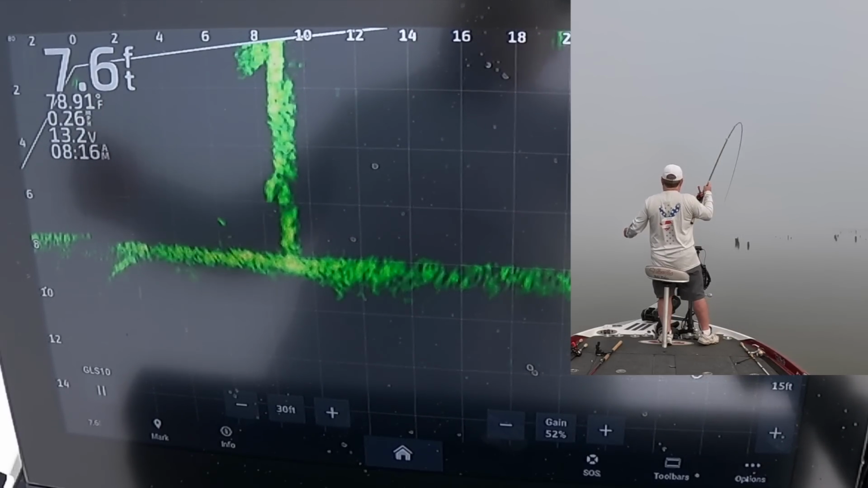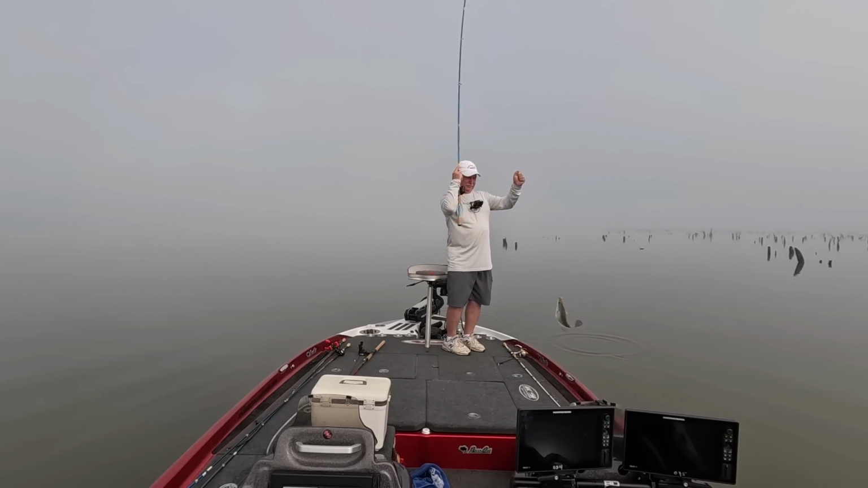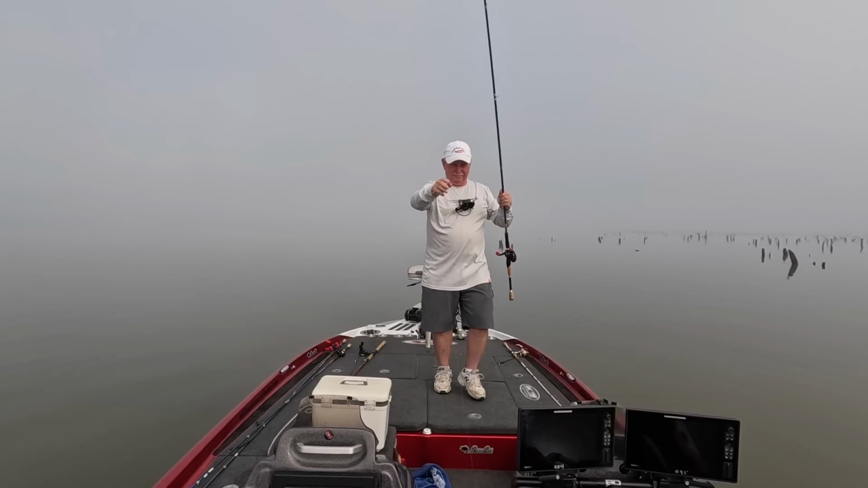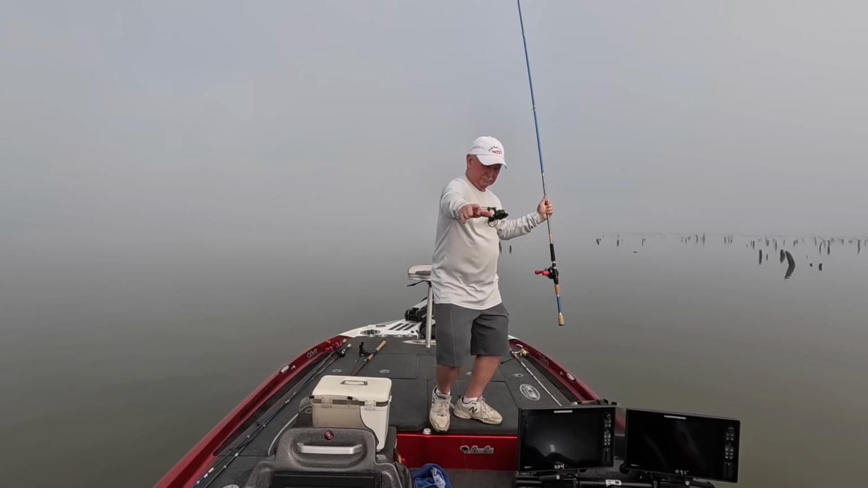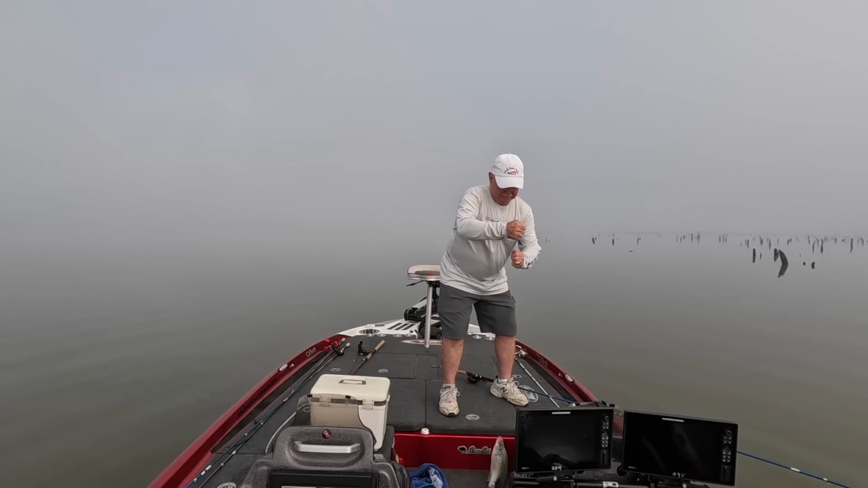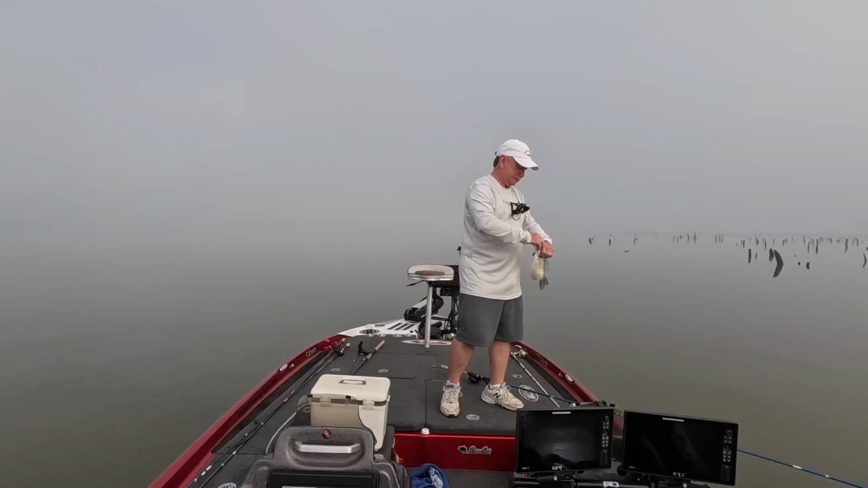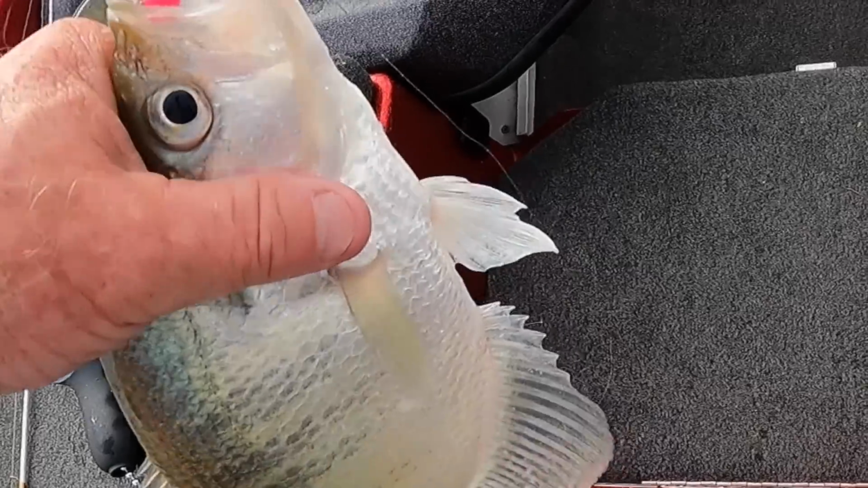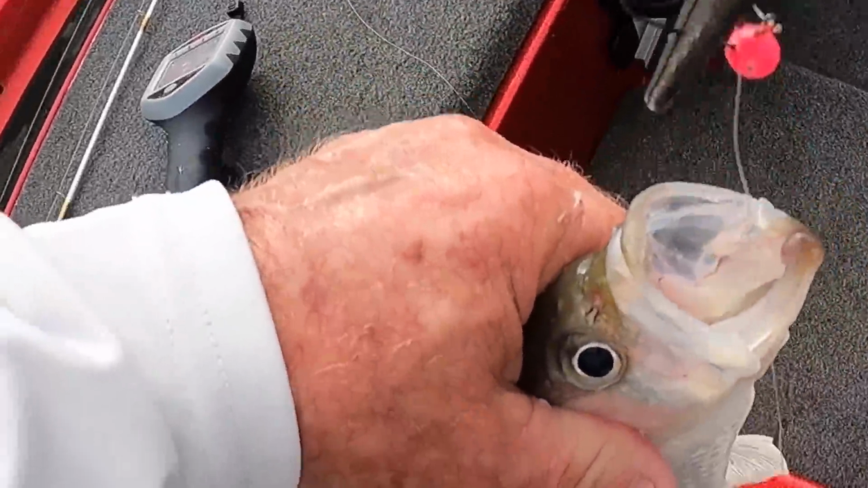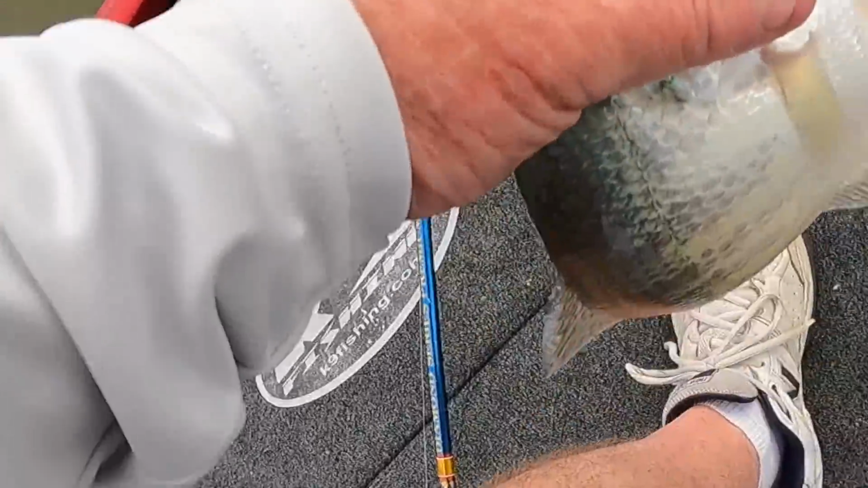Yep, there he comes. Yep. Oh yeah. Oh yeah. I just moved him over. There we go, another one. There we go. Nice little keeper fish.